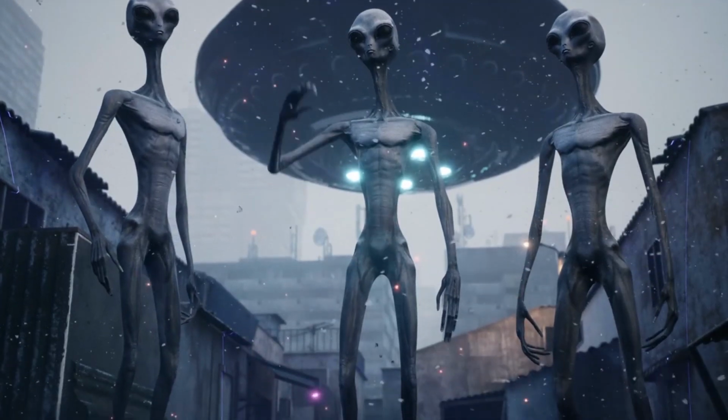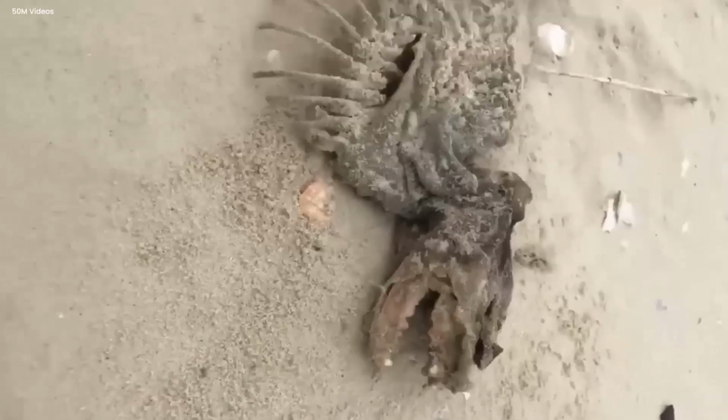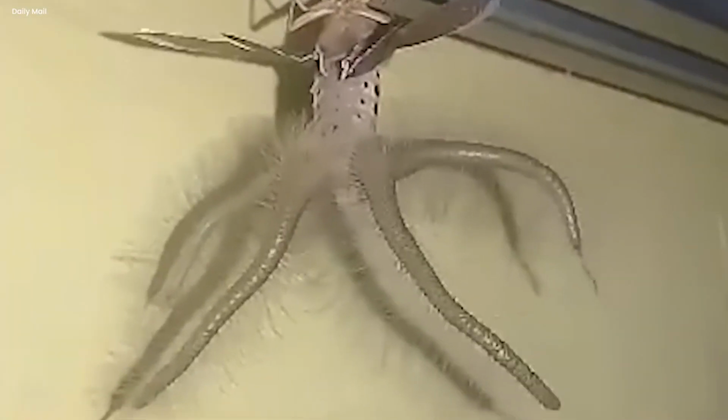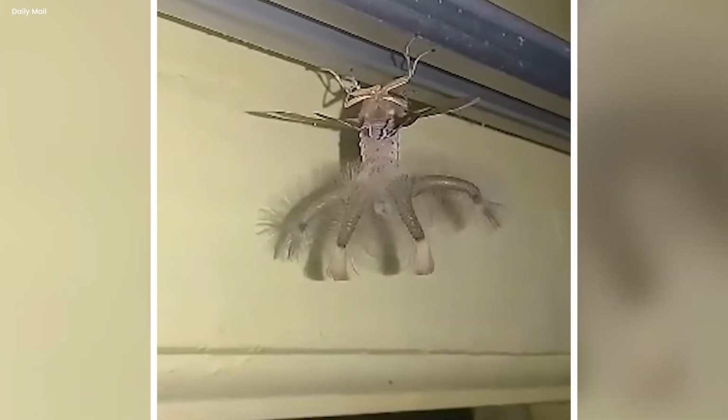Weird creature hanging from ceiling. We've all watched a lot of alien films and are knowledgeable enough not to approach strange-looking creatures too closely, but instead to burn them. Homeowner Hari Toei in Bali, Indonesia, who was intrigued by the alien-like thing crawling over the ceiling, recorded this video. The monster appears to have an enormous insect-like front, while its lower body is covered in many tentacles that resemble those of an octopus.